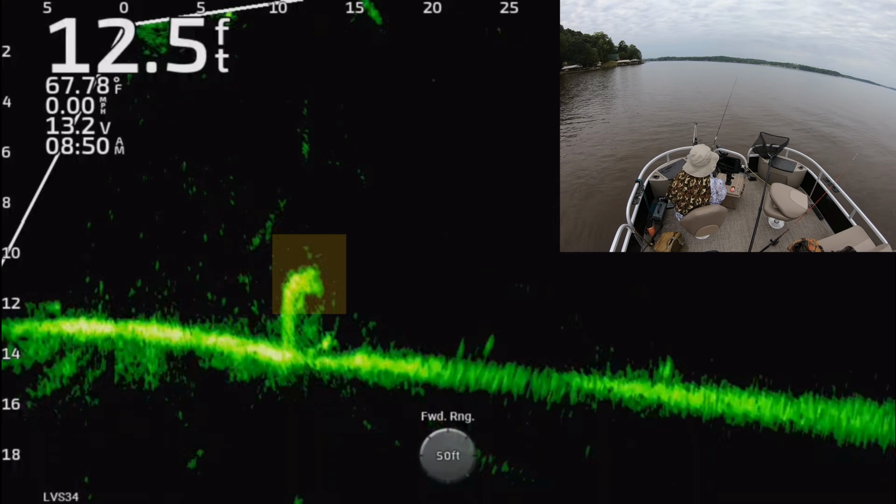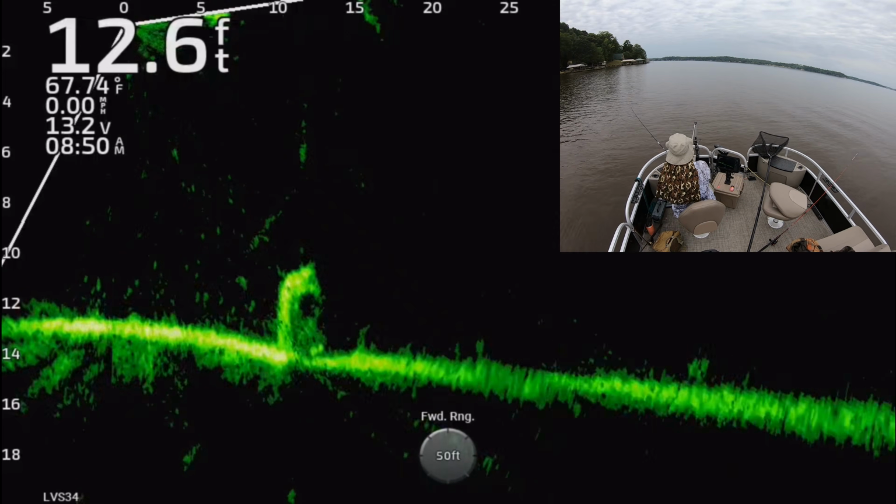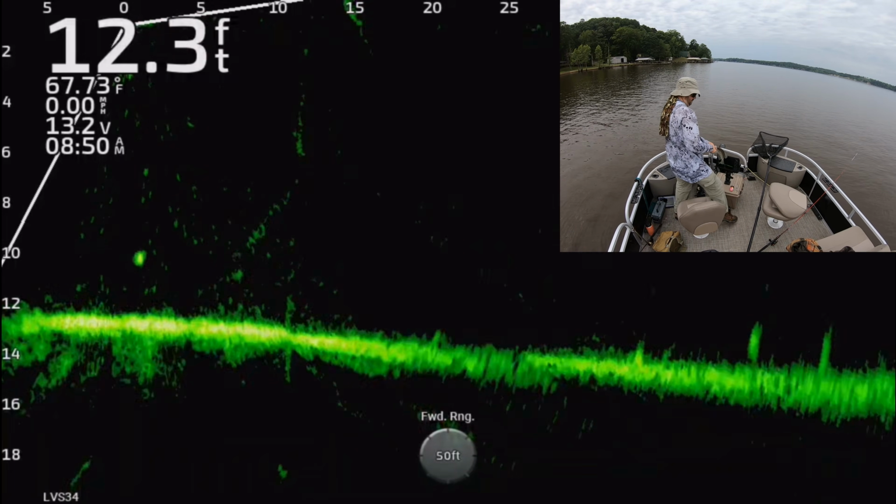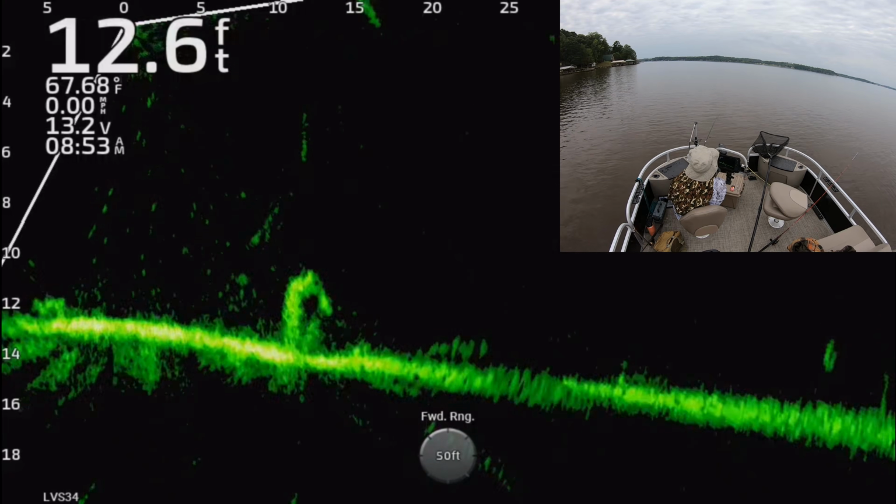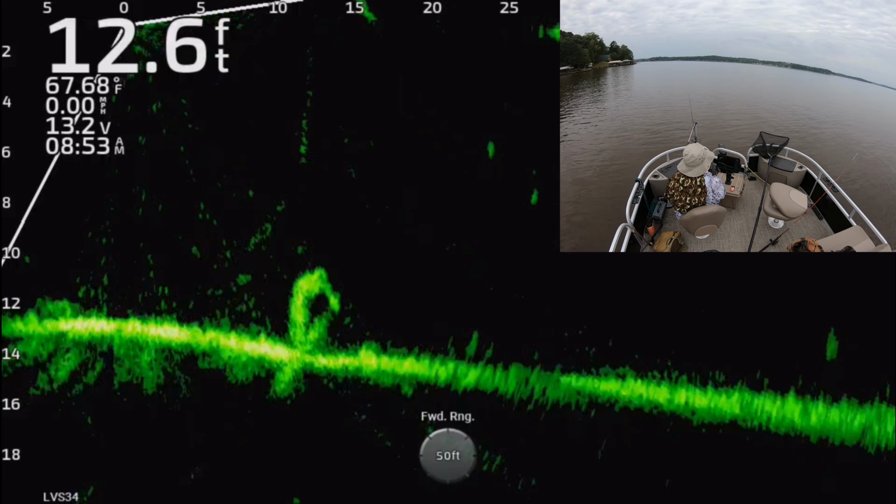Oh, I'm coming under the structure again. So there he is. I didn't see that fish, right? So I just knew that there were more fish in there. Like you could kind of see a little bit of movement, a little flash here and there. And so when you start knowing that it's holding fish, a lot of times you can just drag your jig around it. Something's going to jump out, something that you may not see right now.